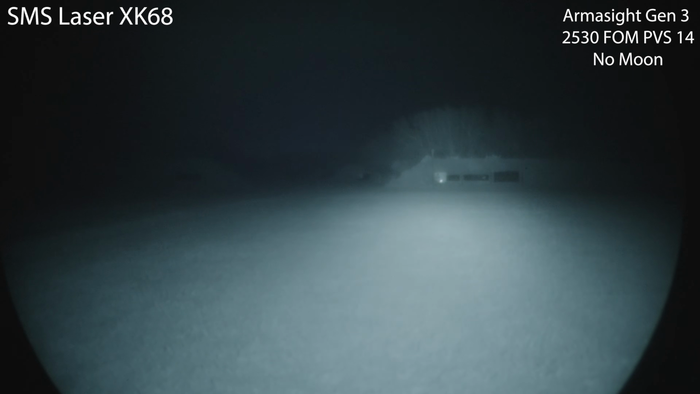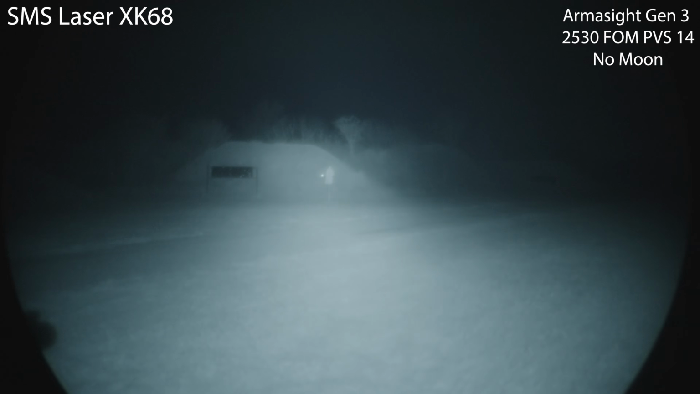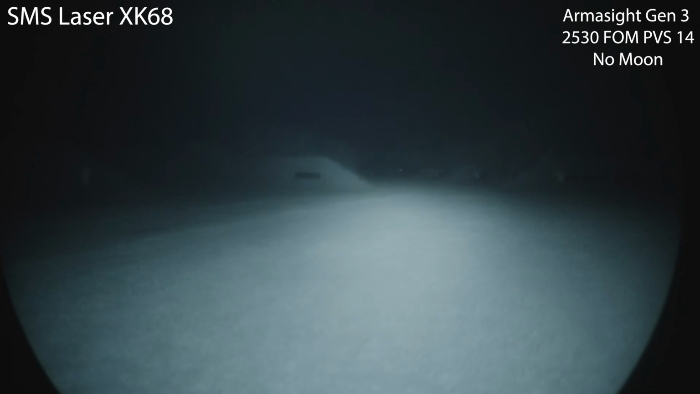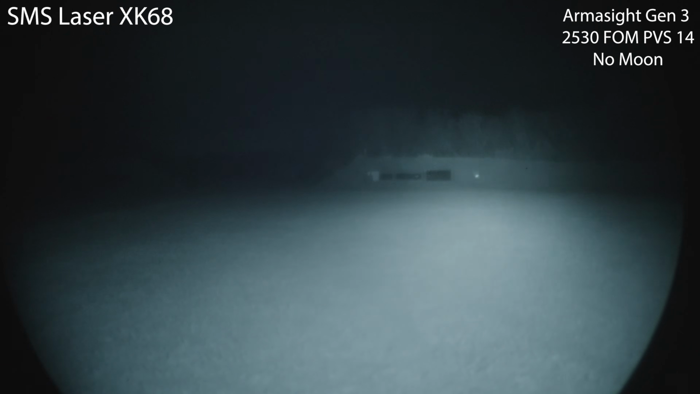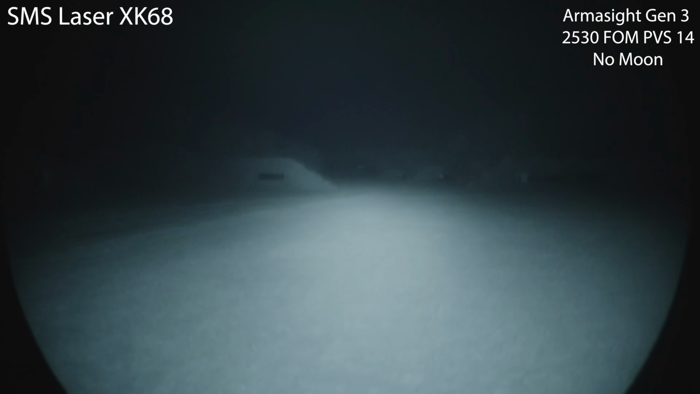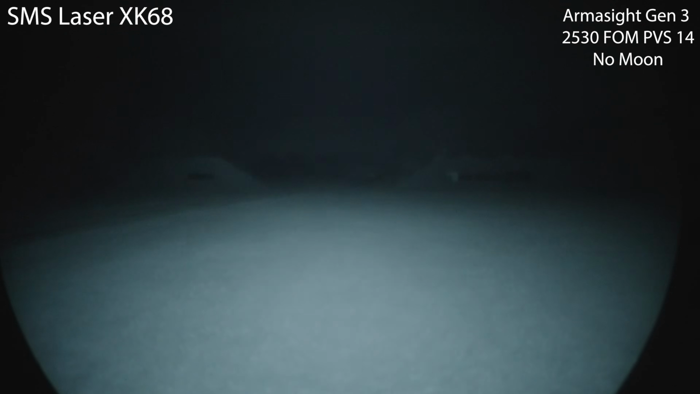Yeah, this thing has ridiculous output. I'm actually kind of surprised. I think it's gonna be a little too much because it is basically a flood, and anything up close, it's just gonna absolutely annihilate and wash out. But here you go, SMS laser. This is the cheapest sample on the lineup. I wanted to represent the ultra budget end if you're just getting started and you just need something temporary. Although it seems like some people have had decent success with these. This thing just might do it.